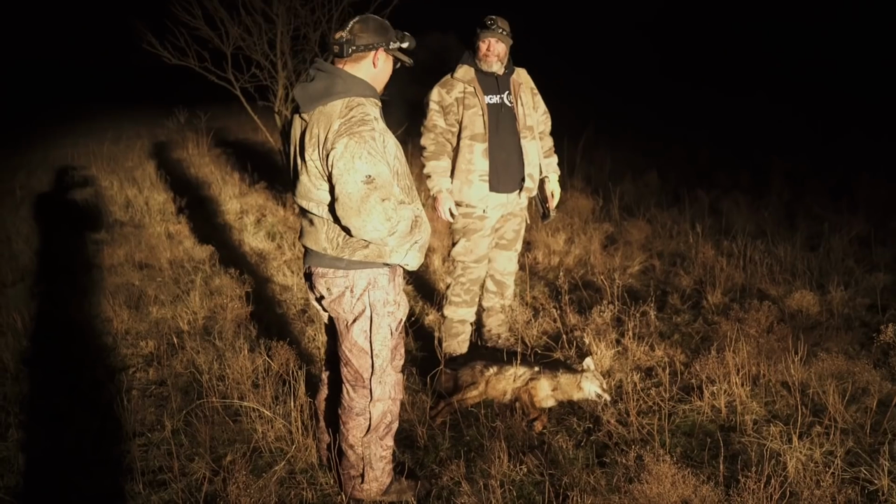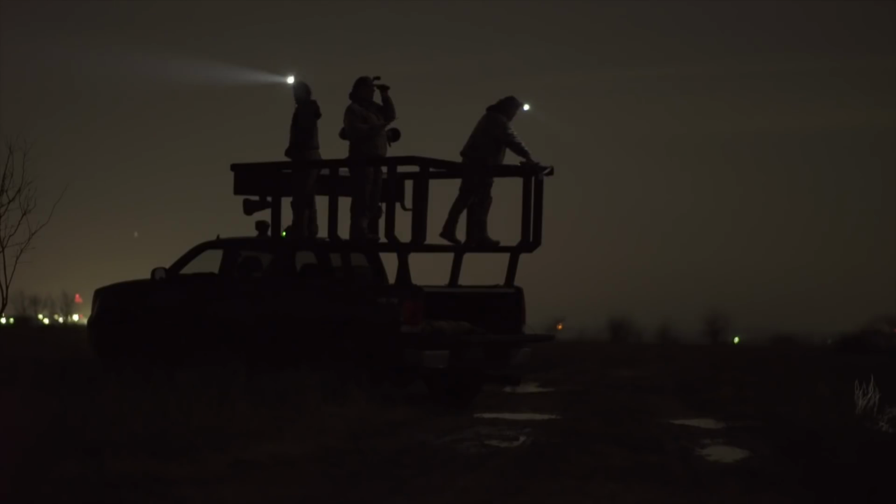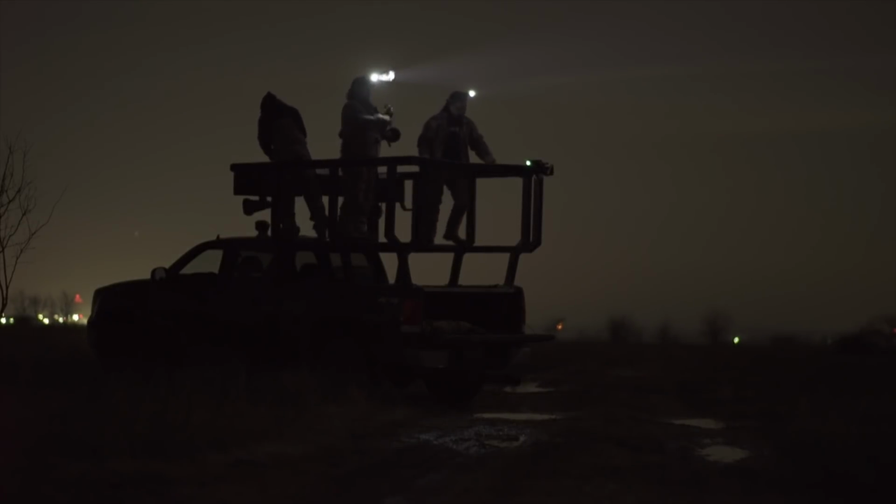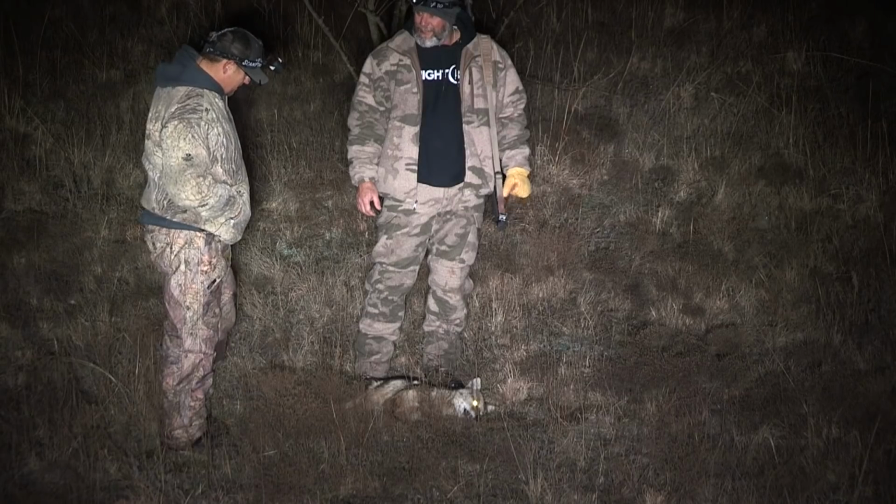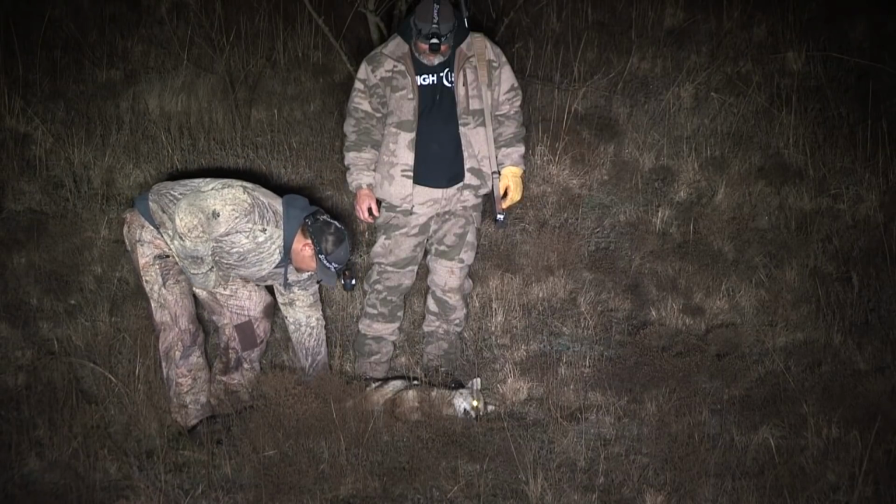Yeah? You know what? No doubt. That's why I love having both of them going at the same time, because Ronnie caught those first ones. I saw the second one with thermal, but you picked him up with the light before we could get the big lights on him. Yeah, it's a great combination, because sometimes you're not going to see them with that thermal. I mean, it's rare, but you're not gonna miss those eyes shining.